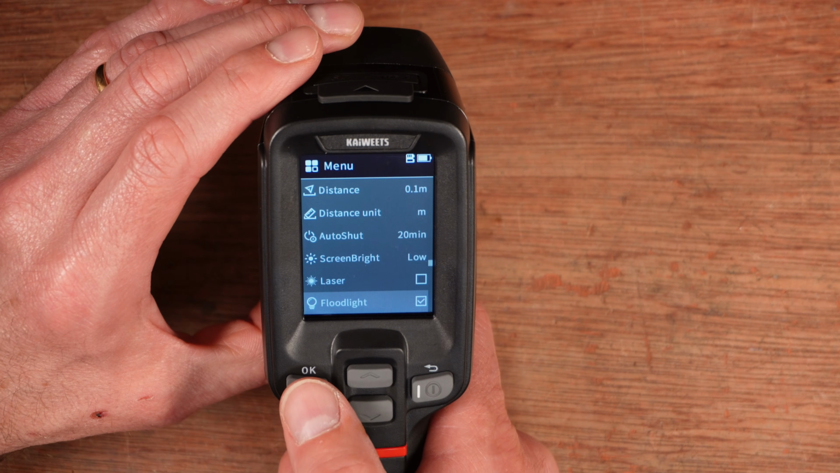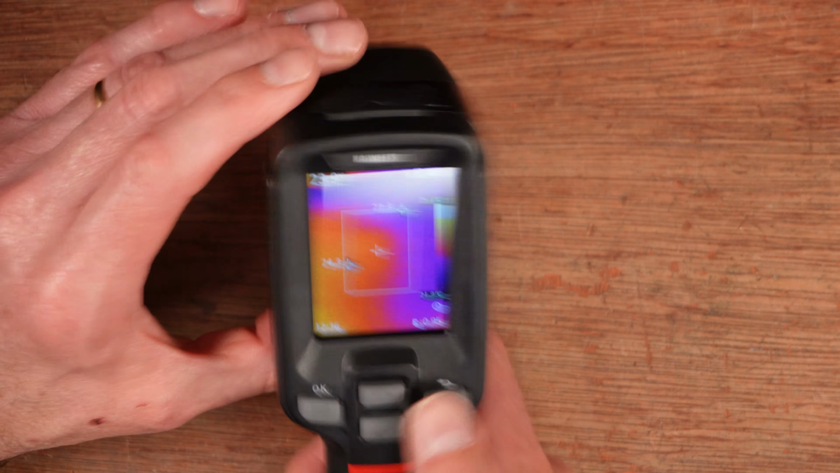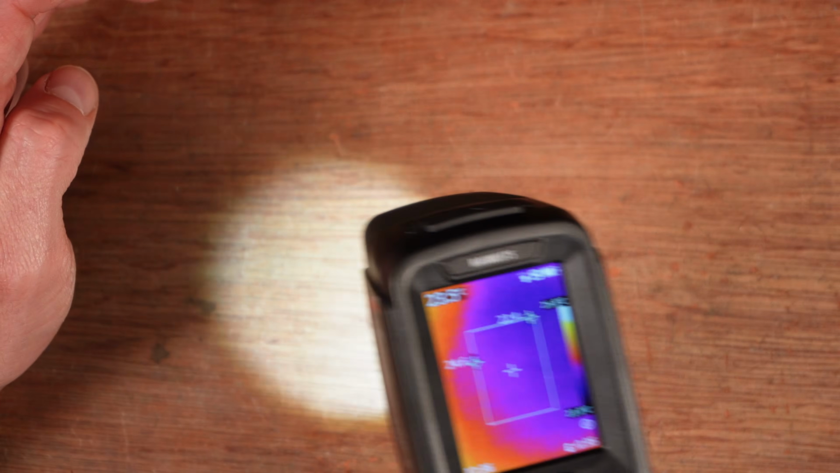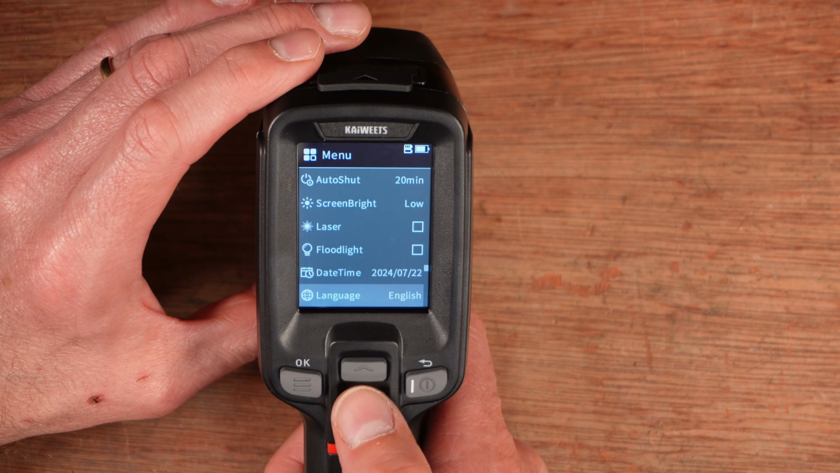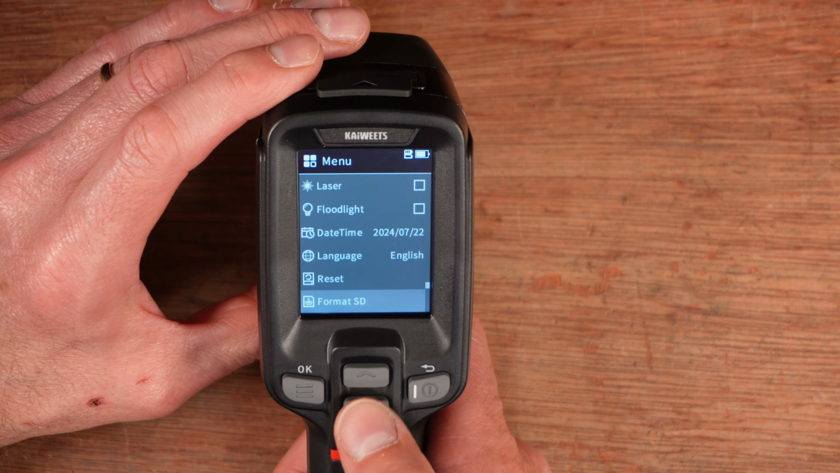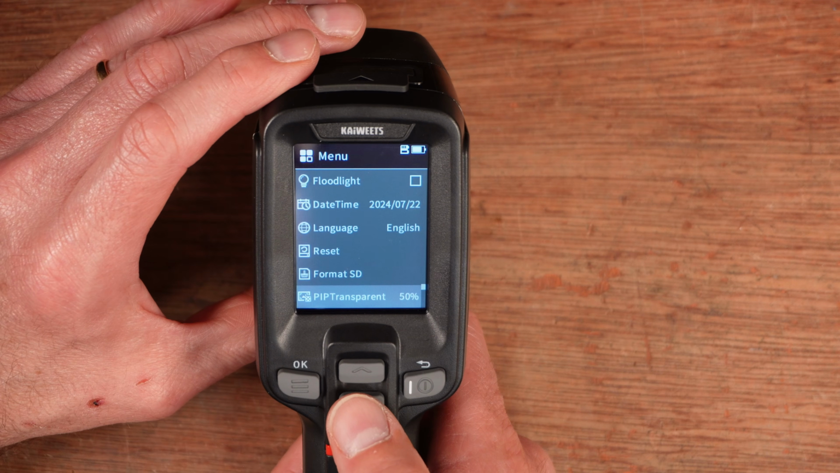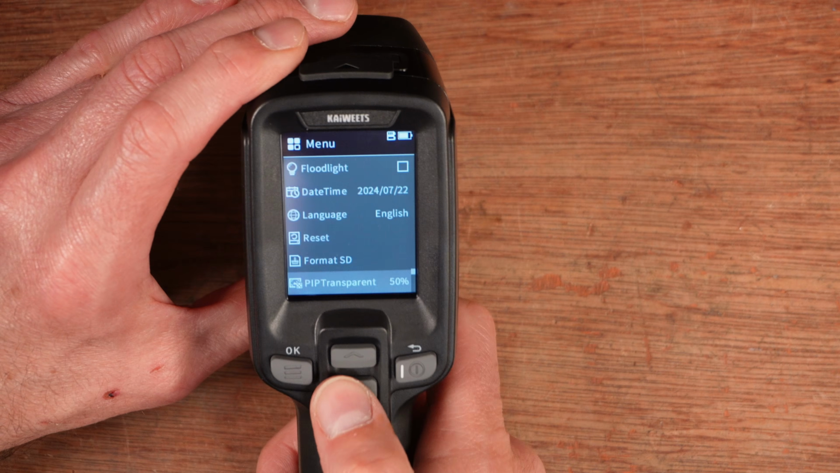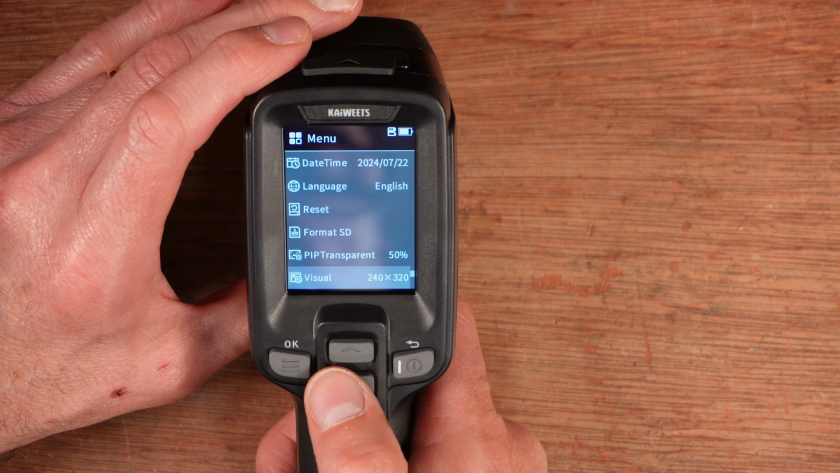Floodlight, similar. It's not on all the time, but if I press the trigger, you can see it lights up. Date and time, language. You can reset the device, format the SD card, picture-in-picture transparency. We'll get to that as well. And you can change it, right?